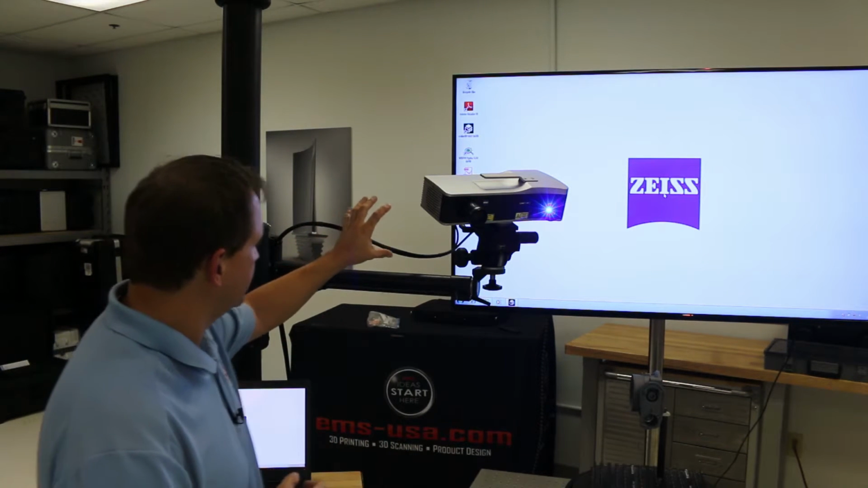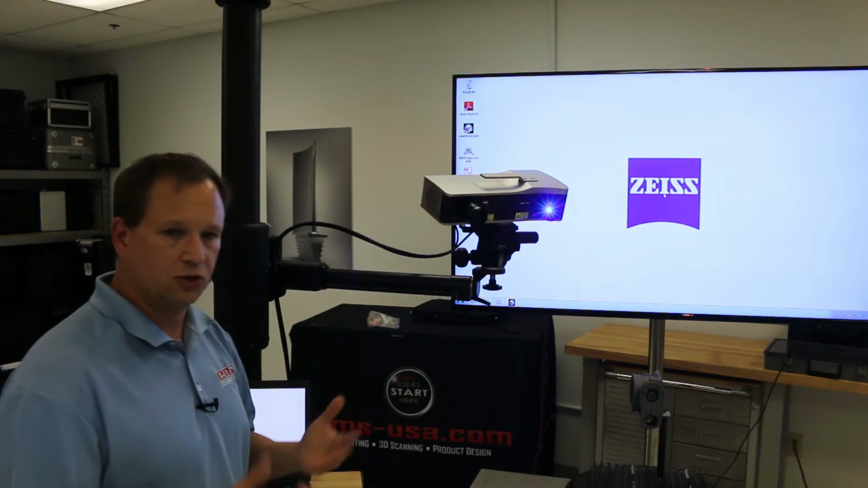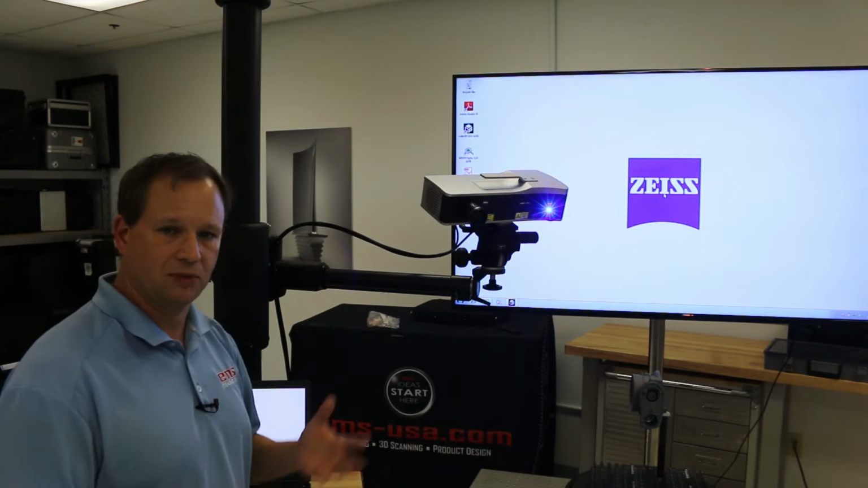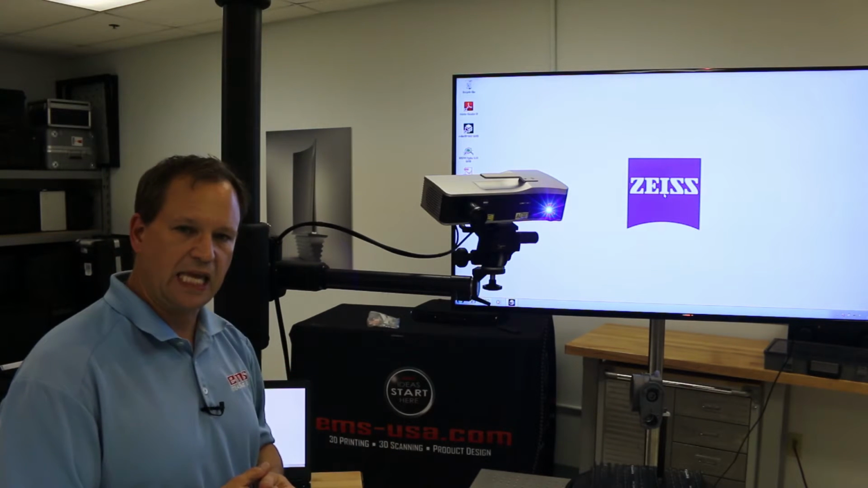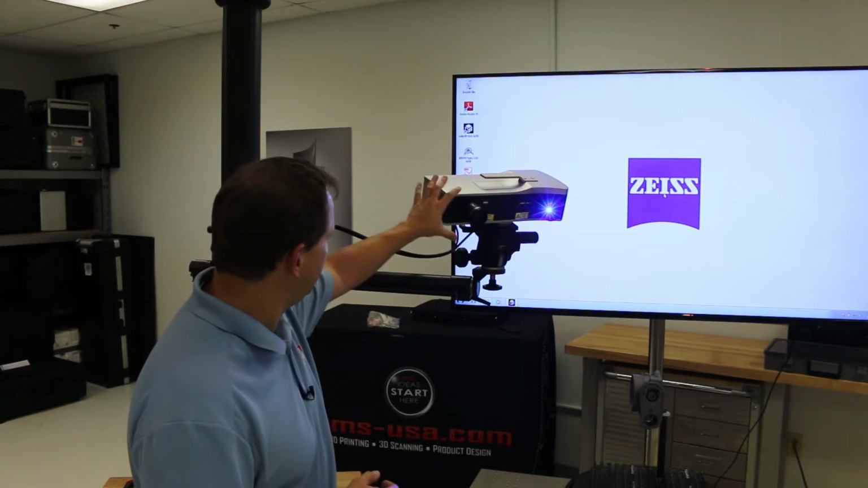So you can see the small size. You've got the handle on here, and you can also mount it on a tripod. People put it on a jib arm, different things. The key thing is that it's not moving while it's scanning. But back to the lenses and the projector.